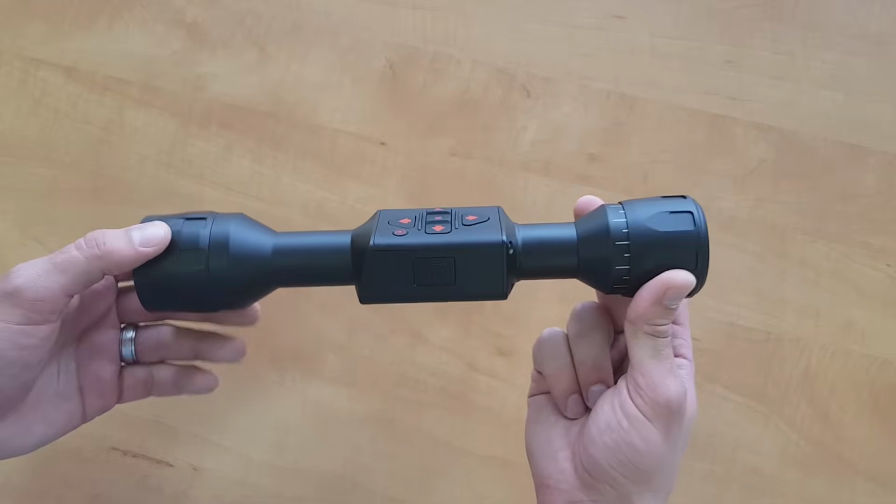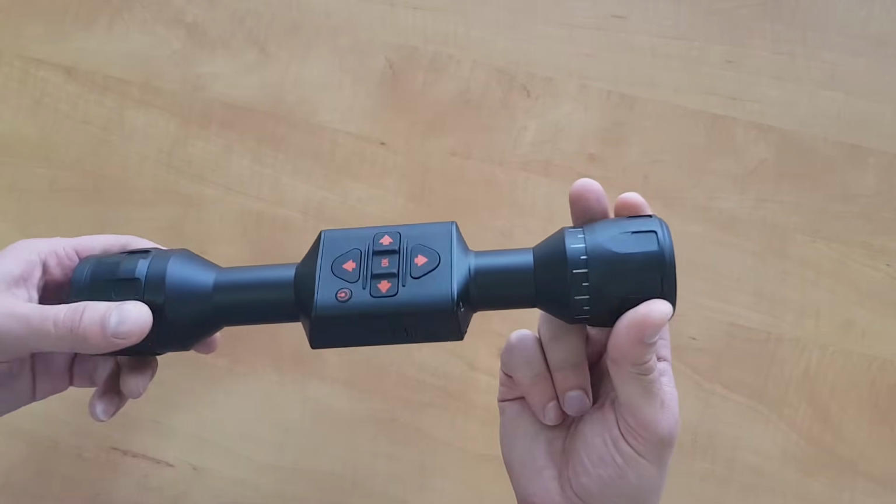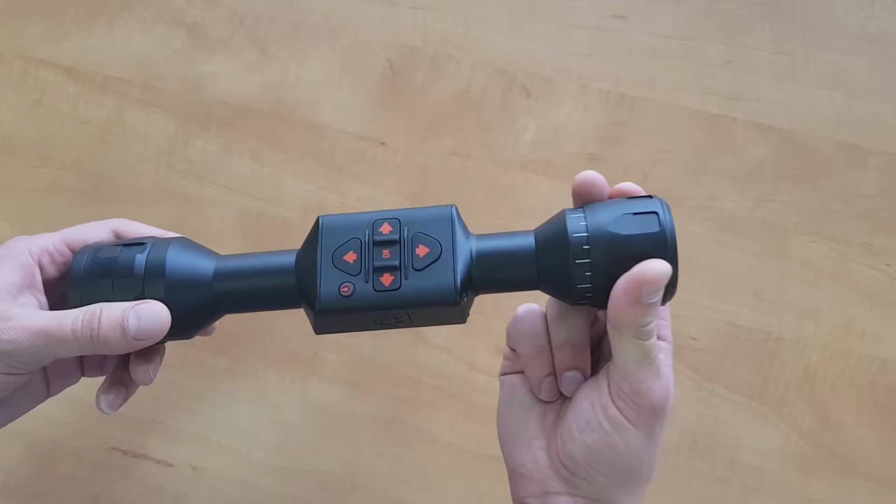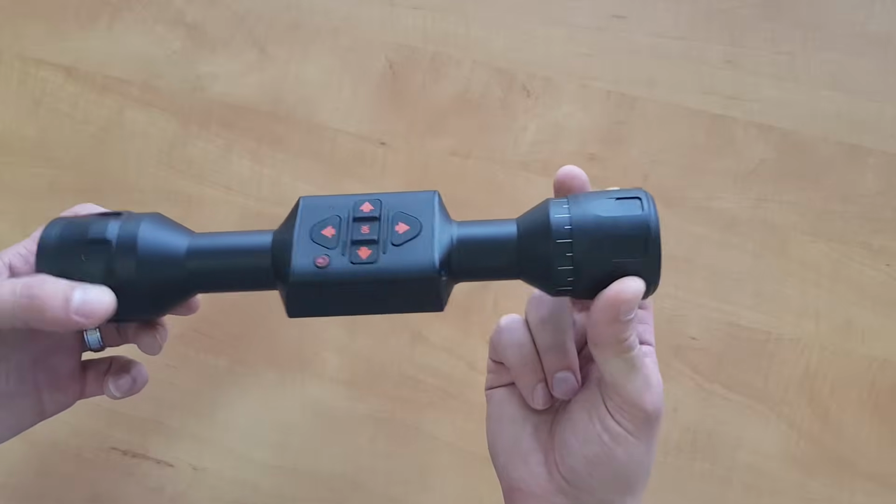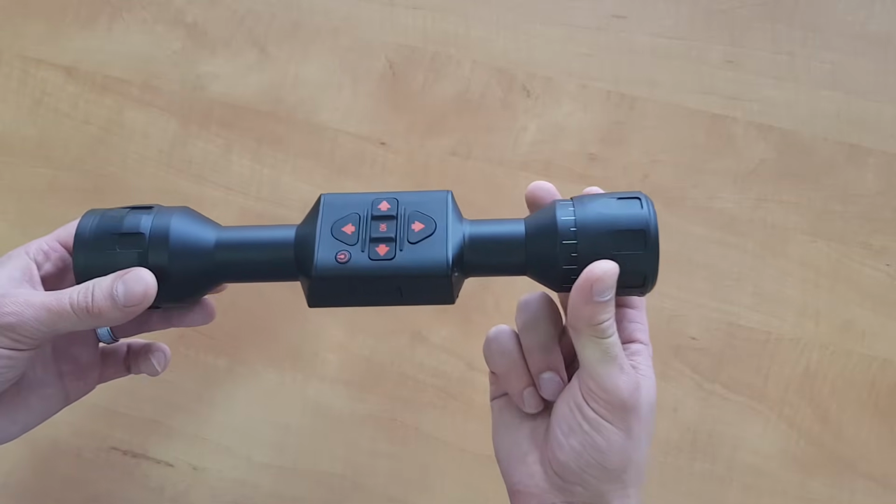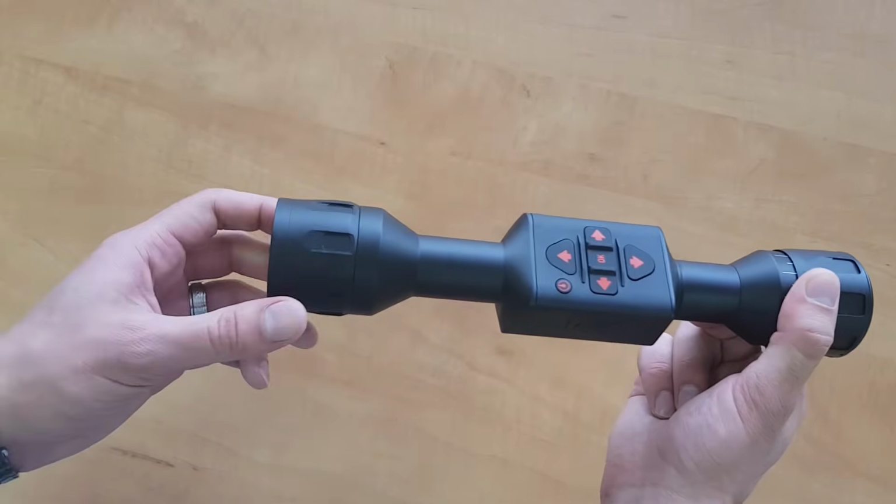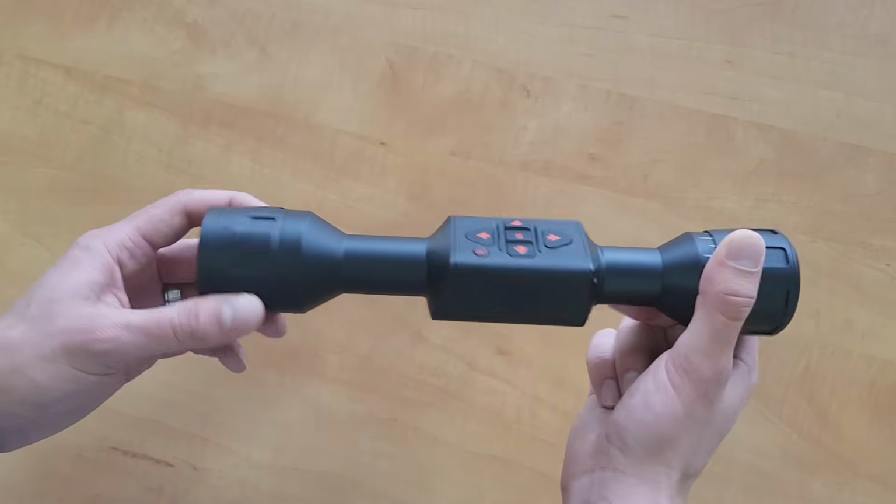continuous use. Here in the back you've got your diopter adjustment ring to adjust to your particular eyesight, so you would want to look through the eyepiece. Look at either the crosshair or the widgets and turn it until they become nice, crisp, and clear. Here in the front you've got your focus adjustment ring to achieve proper focus at various distances.